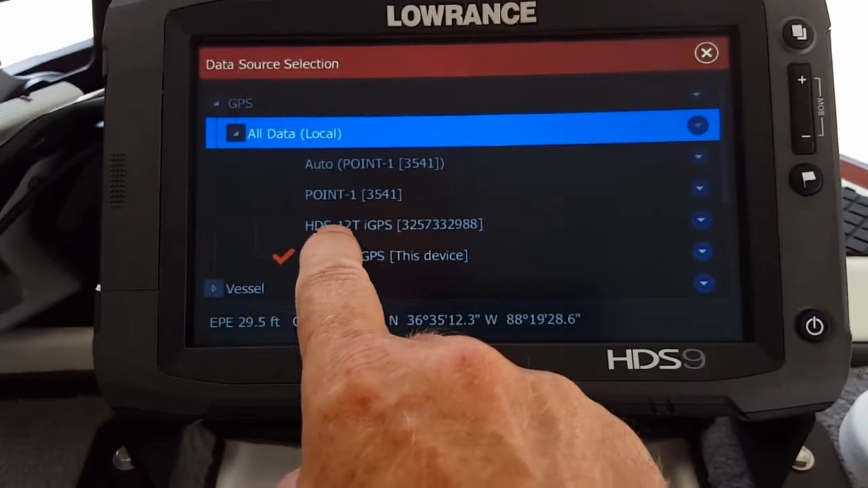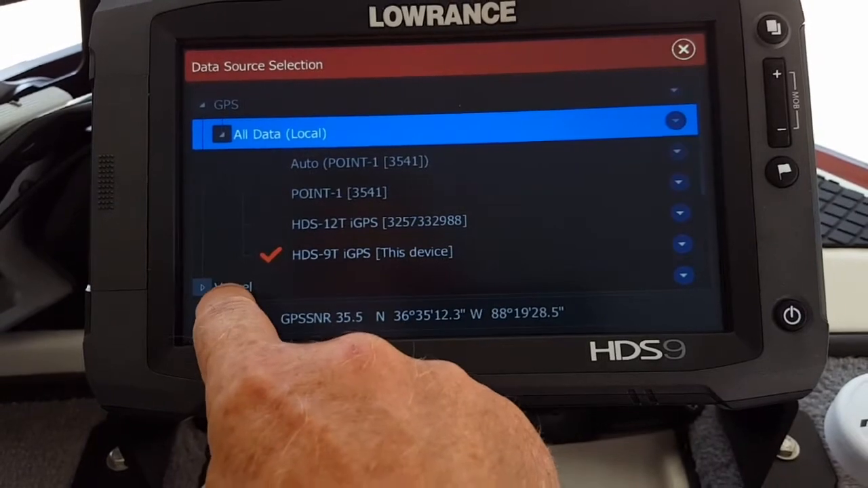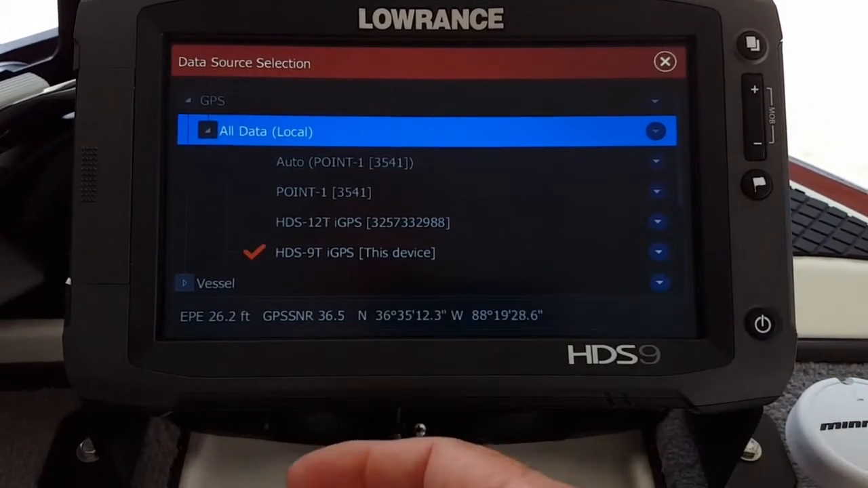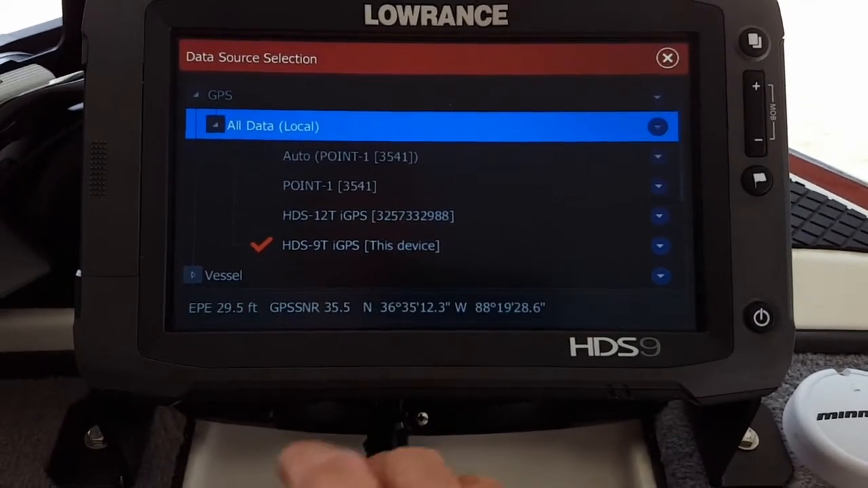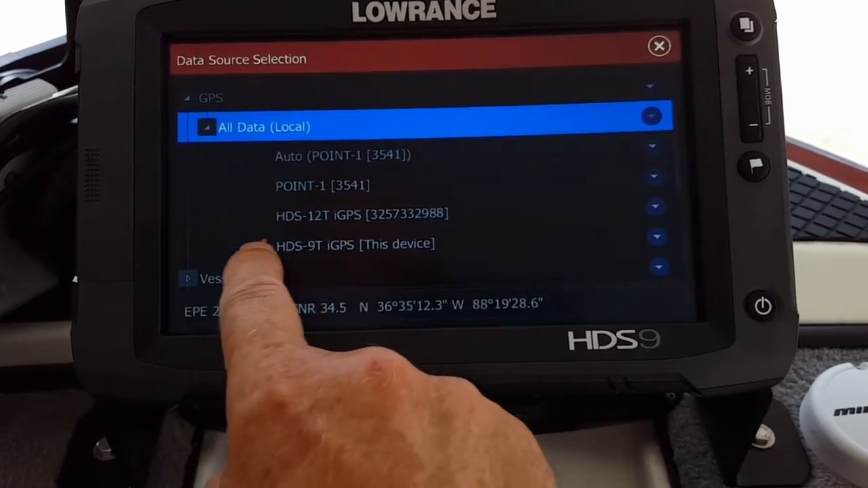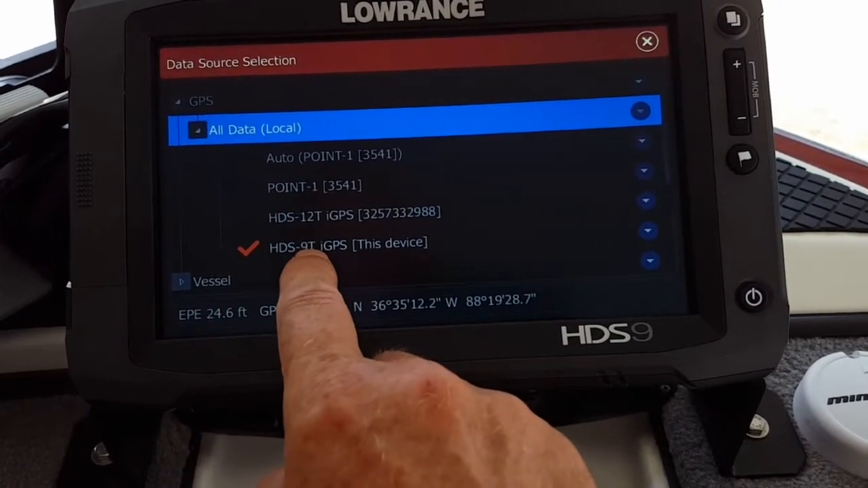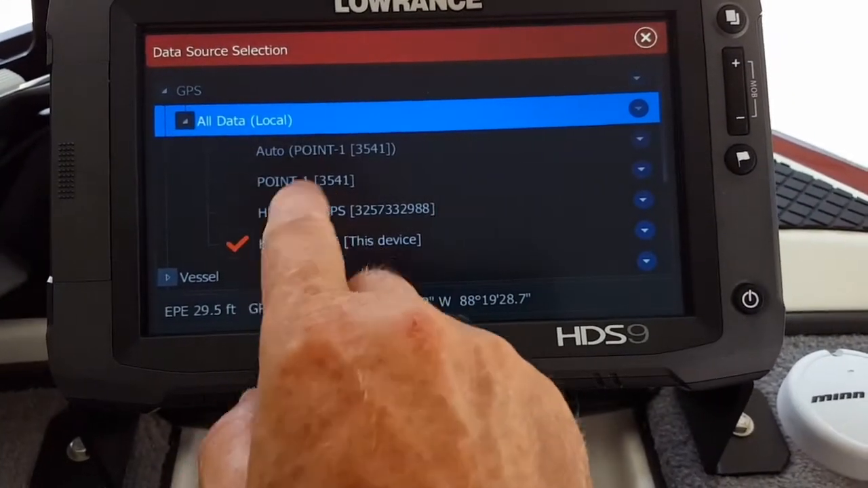Now back on the 12 I would not do that. I would check Point-1 right here, but all the vessel settings would still be check marked because I want to use the magnetic compass back on the Point-1 and I want to be able to use the Point-1 antenna on the 12 unit to mark all my waypoints to be more accurate. So on the 12 back there on the console, I would be marking this as Point-1 and not check marking neither one of these two here. I don't want to use the 12 antenna mounted on the console, and I wouldn't want to use this 9 antenna. I would use Point-1. So that's a little recap of how they're set.